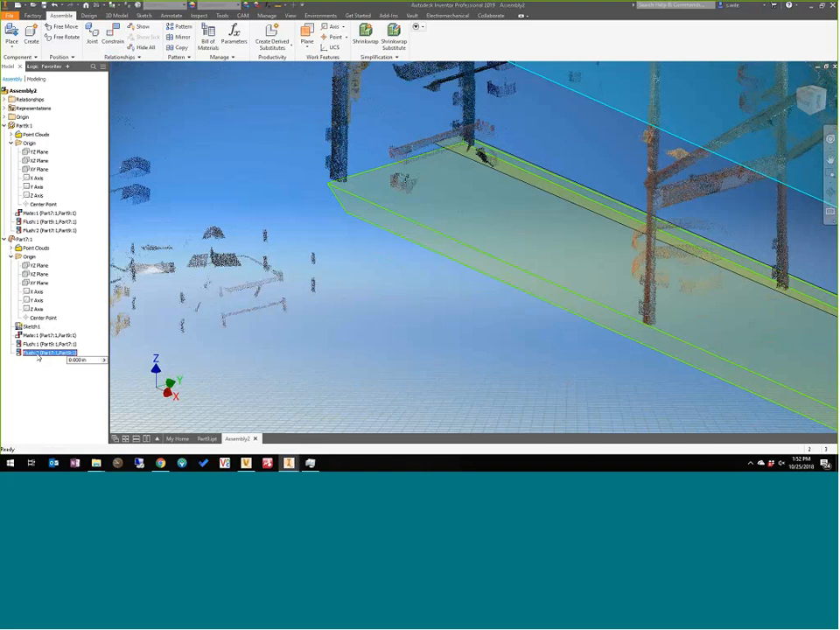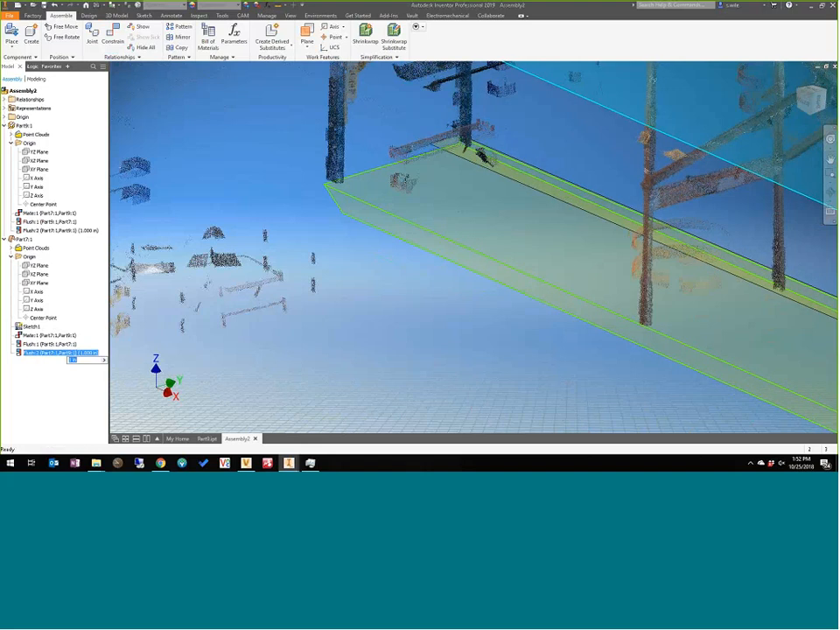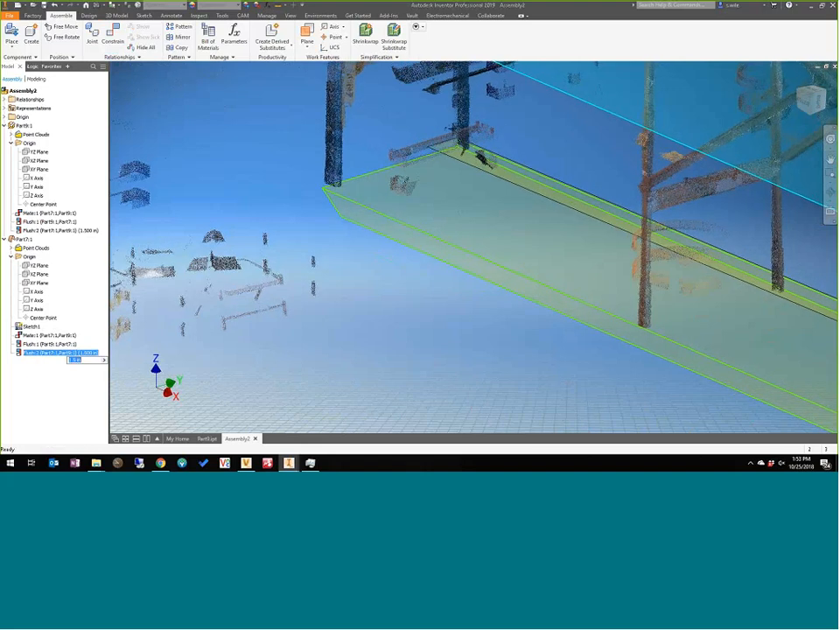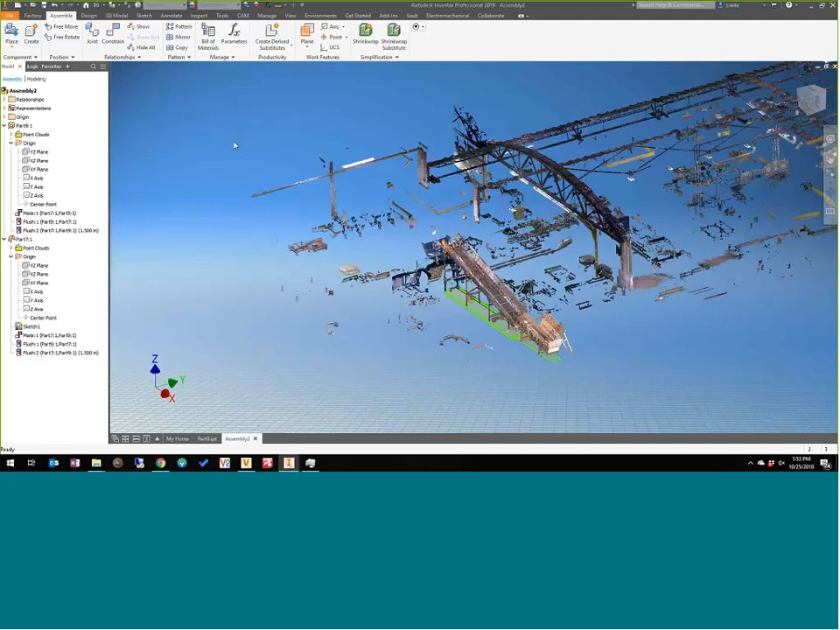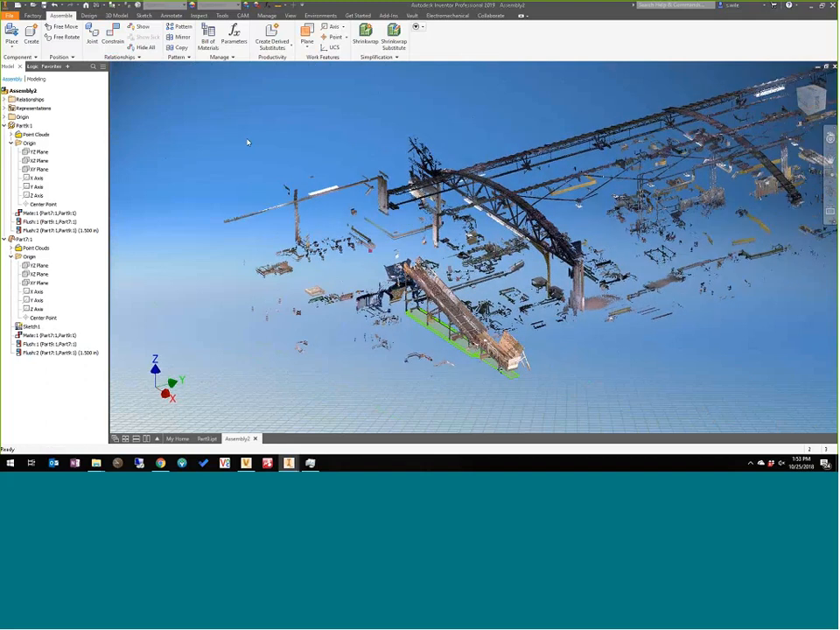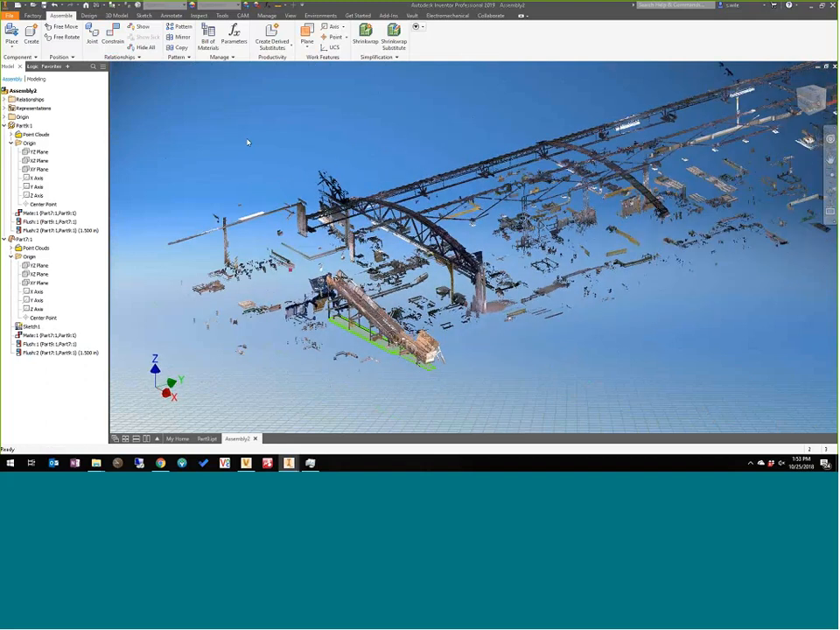So let's push it over an inch, maybe 1.5. That's pretty close. So I have it as a separate part, but brought into my assembly, and put back into place right where it was at. So anyway, this whole thing checks into Vault and is only 200 meg instead of many gigs.